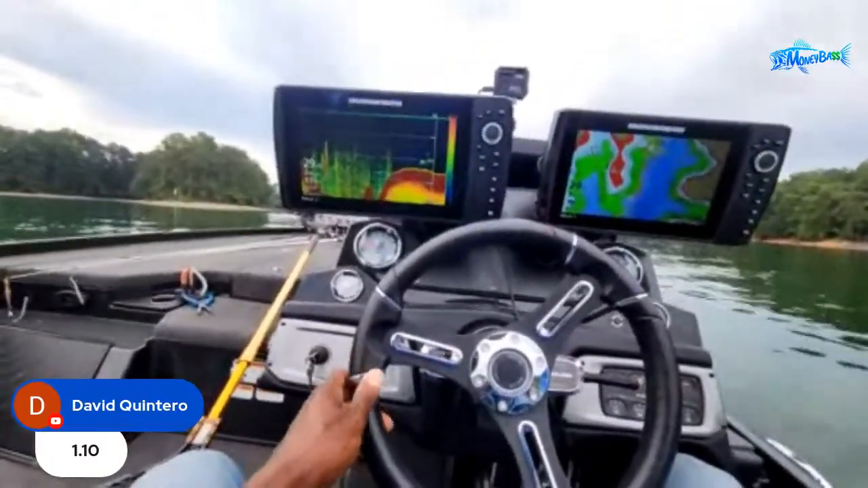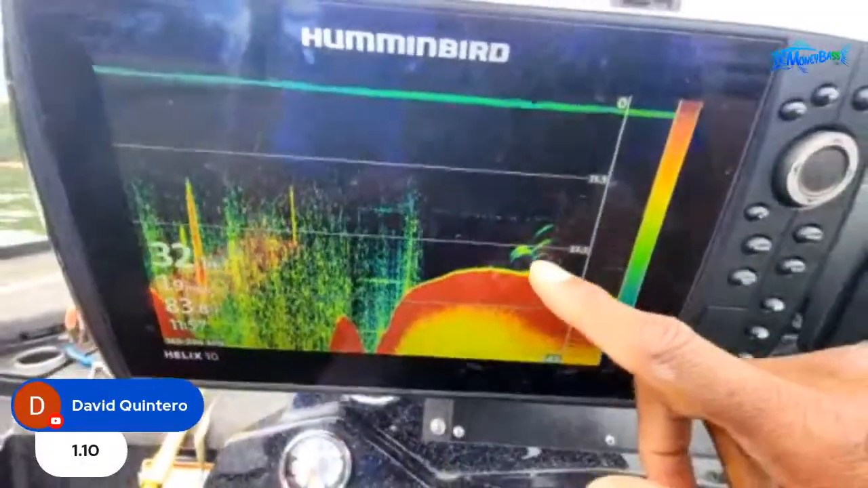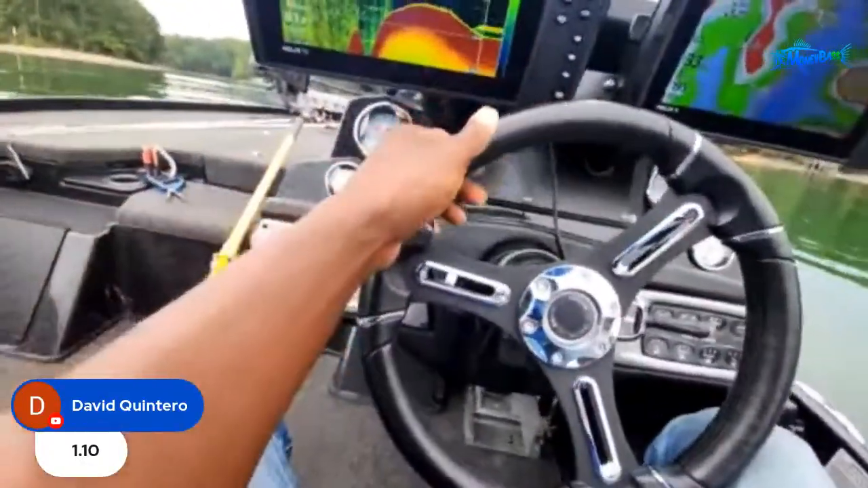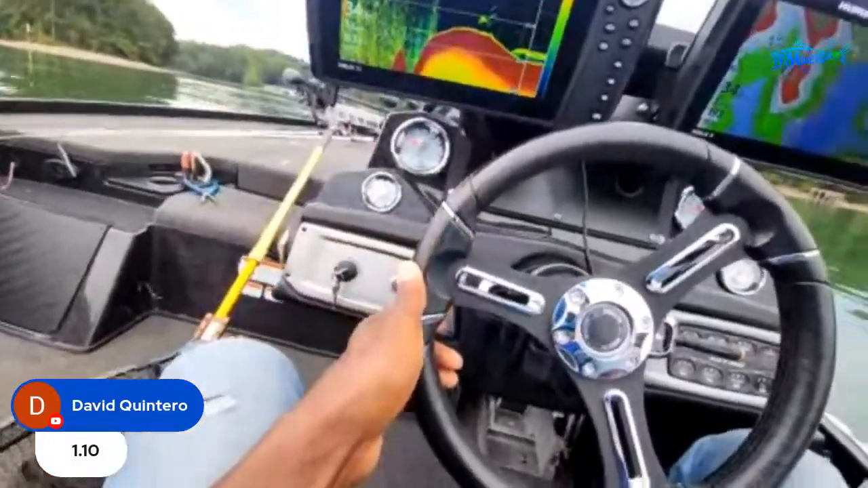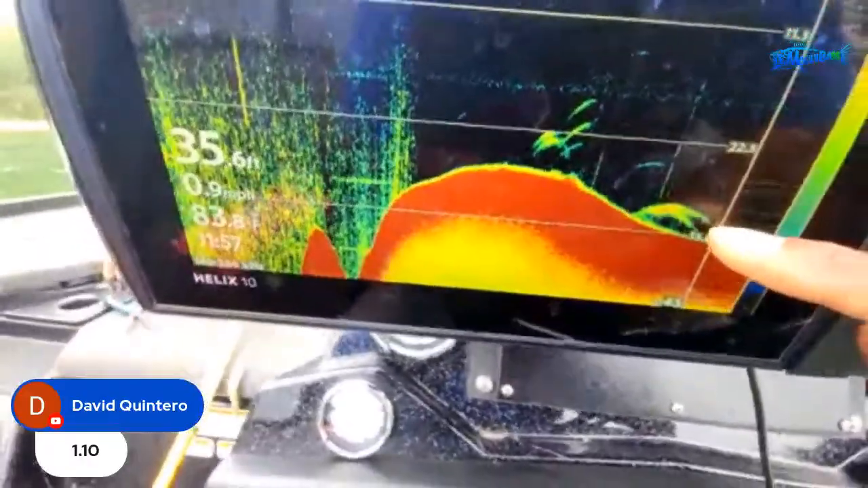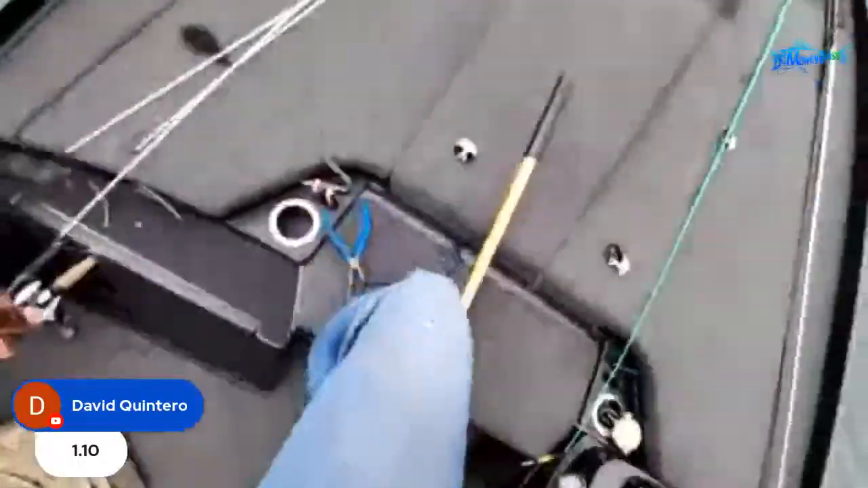Oh my goodness, guys! Look right here on my sonar. There's some fish right back there, and there are some more right there. If you take a look right here on the sonar, there's some fish right there too. So let's just turn around and see if we can catch those. How about that?